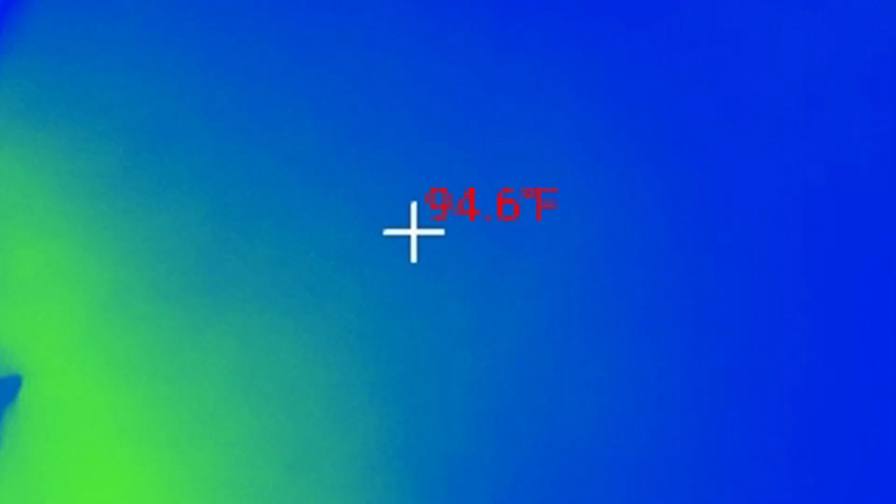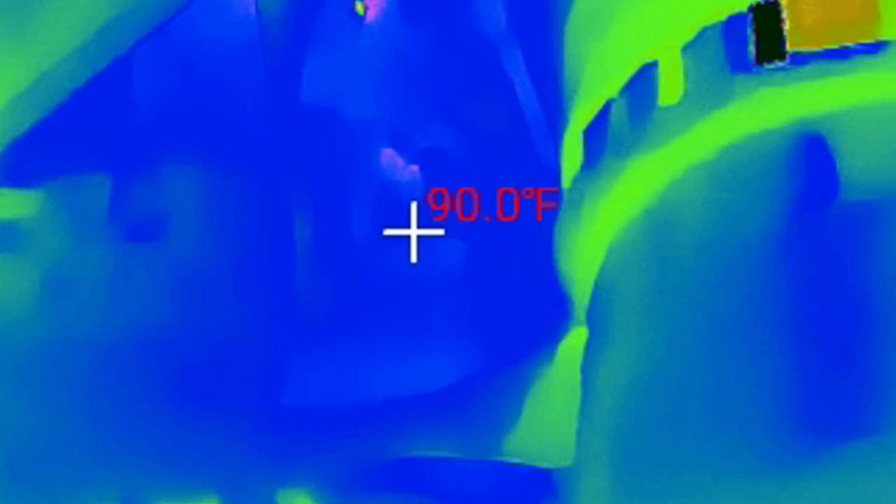Some of these camera views are extremely important. And if you were a mechanic, you might want to look at things like the battery here and actually determine if you have battery connection problems or what other issues you do have.